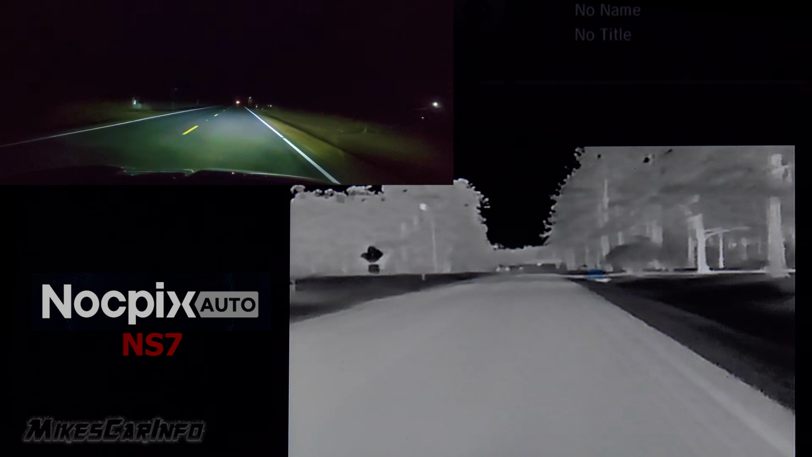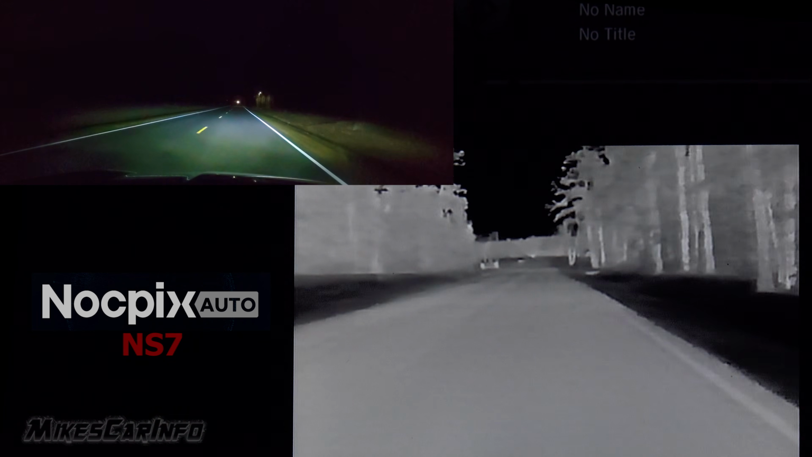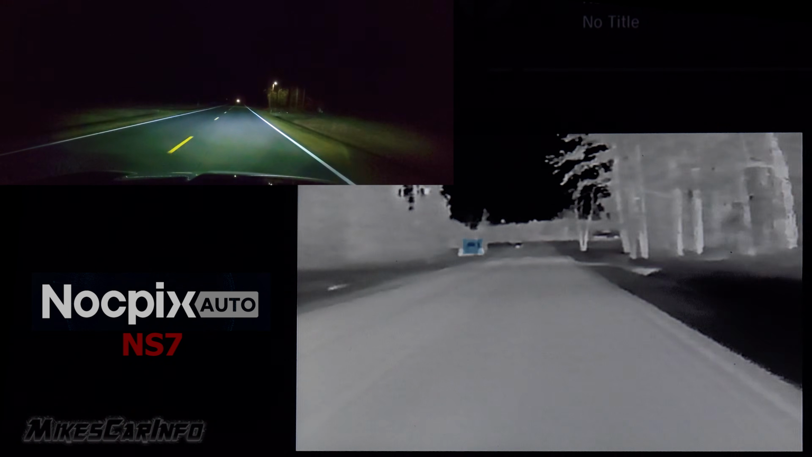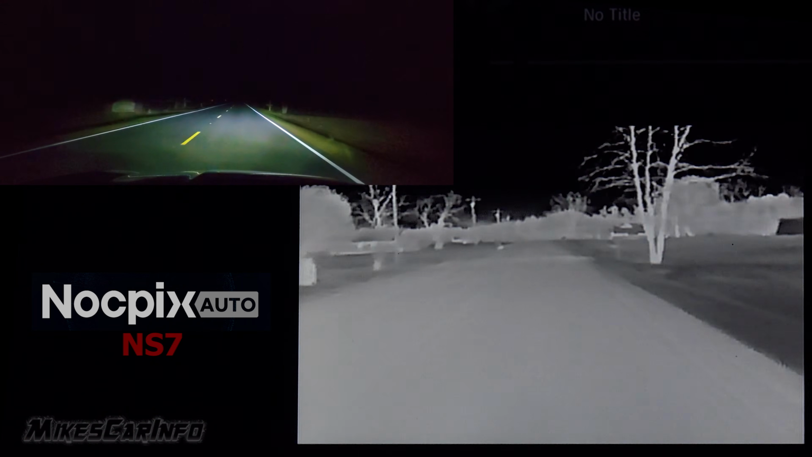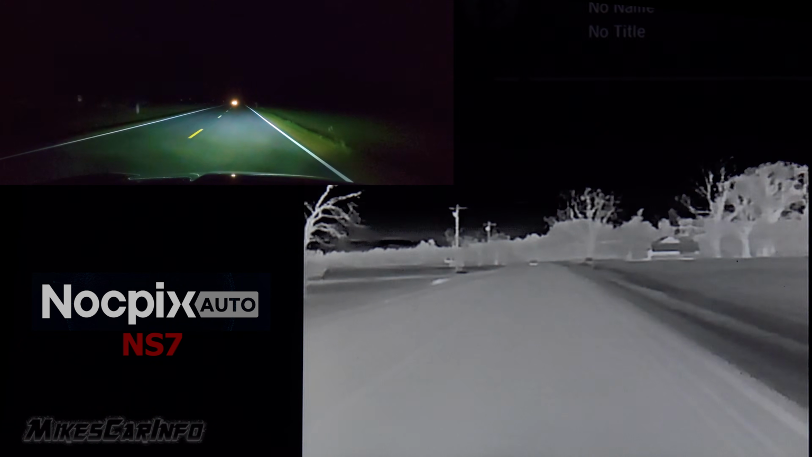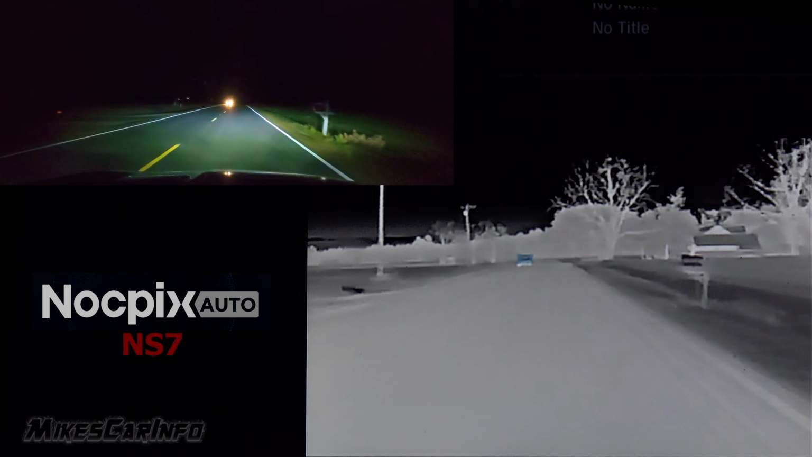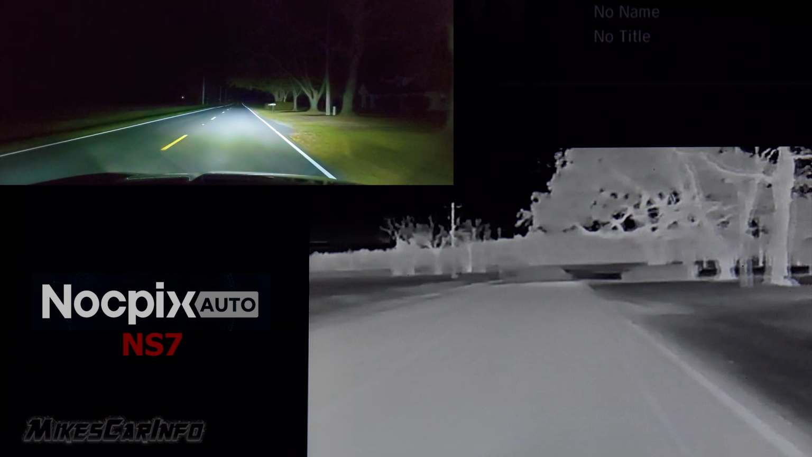So you'll see the camera sometimes pause for a second and then resume, and that's just the recalibration feature. It's not a problem. It's not laggy or choppy. It's actually a feature of the system. All thermal imaging cameras do that.